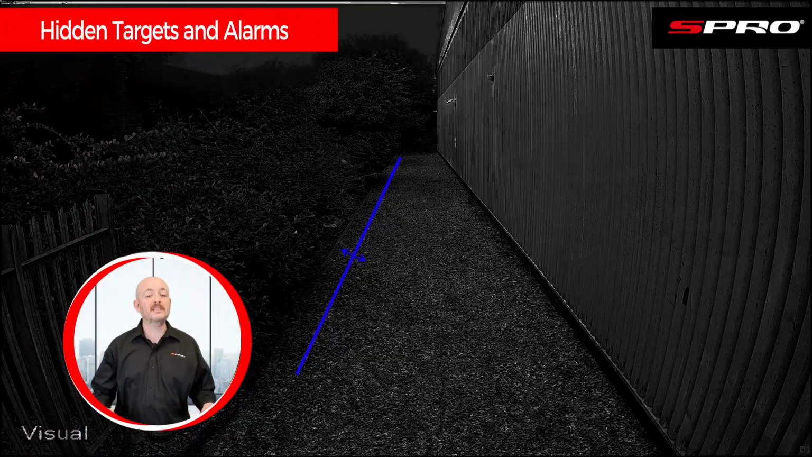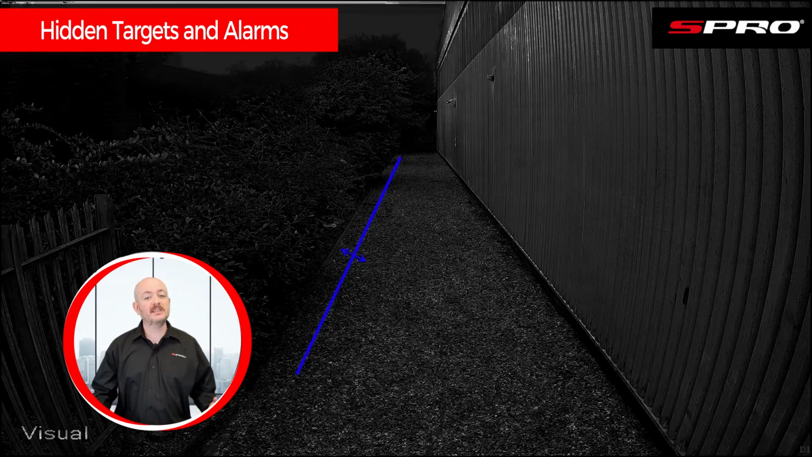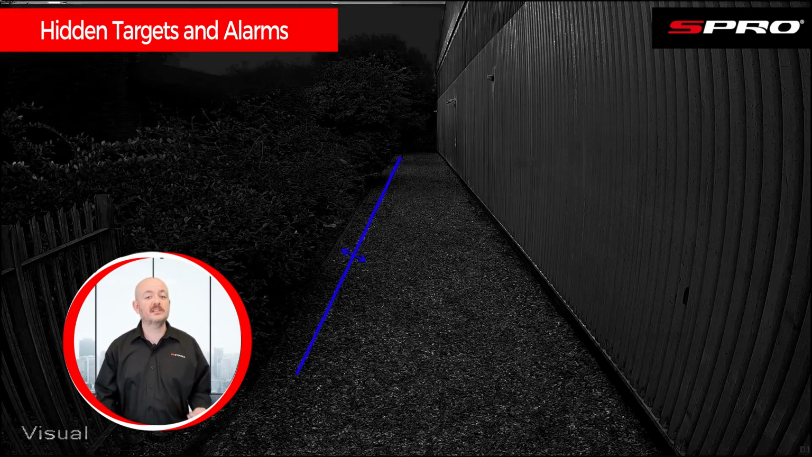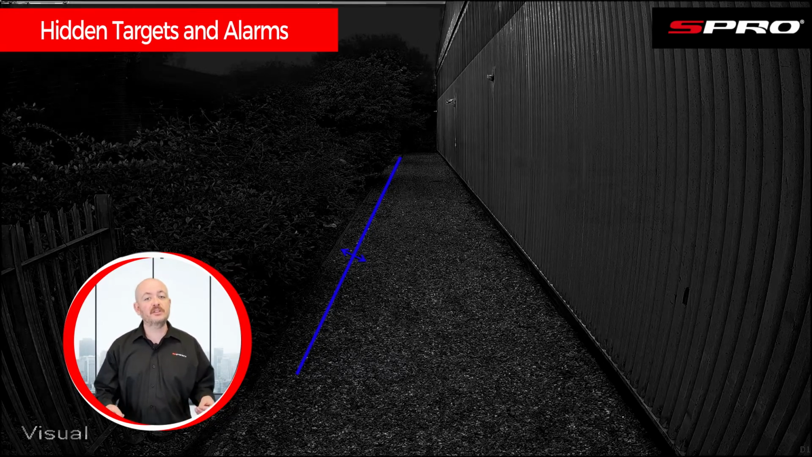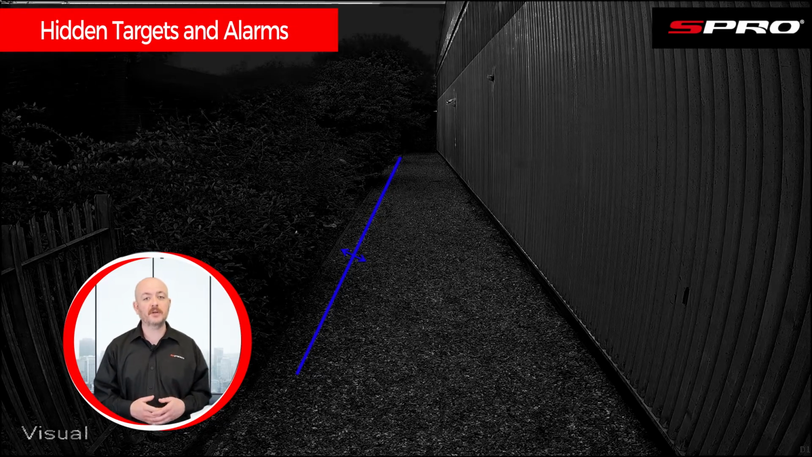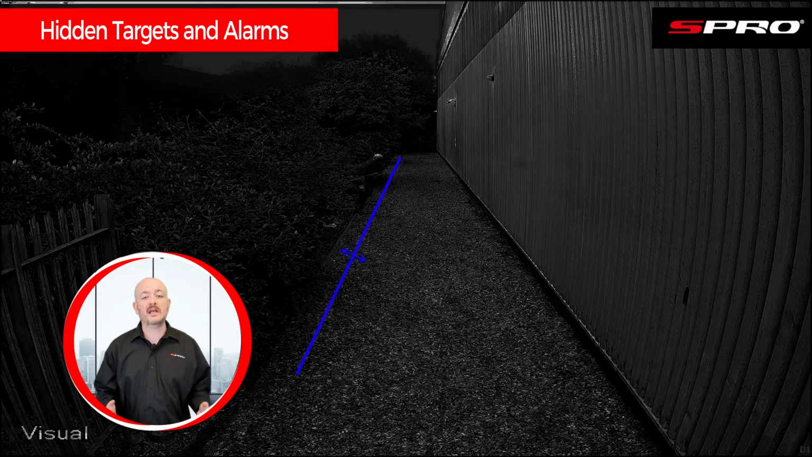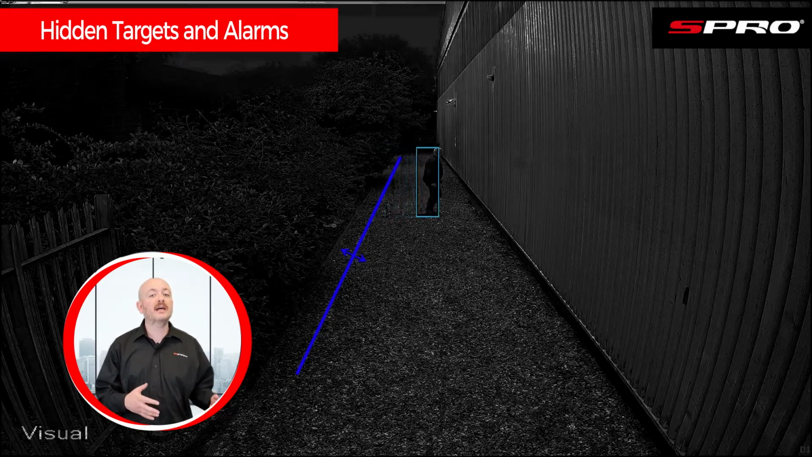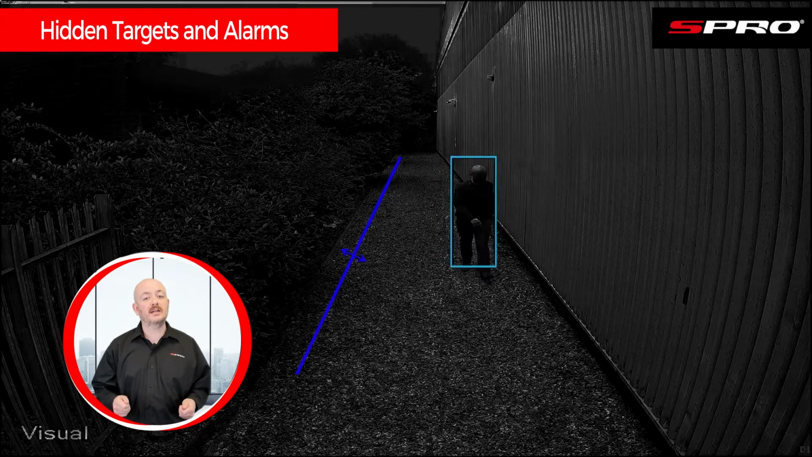Let's take a look at some of the applications in which you might benefit from a thermal camera. What thermal cameras are best known for is detecting targets even when they're hiding. Here we see a typical night scene in which someone has concealed themselves in the bushes. As you can see, the footage from a standard camera makes the detection of the target virtually impossible. And as the target emerges from the bushes, the standard camera doesn't have enough time to track the target until after it's crossed the tripwire, and so doesn't trigger the alarm.